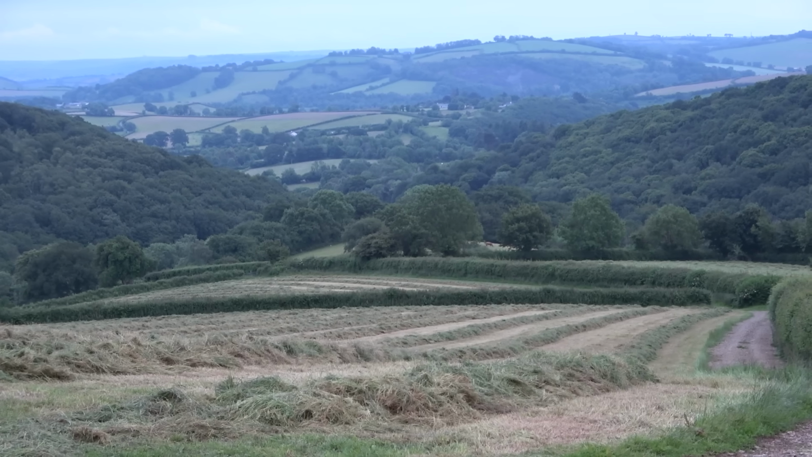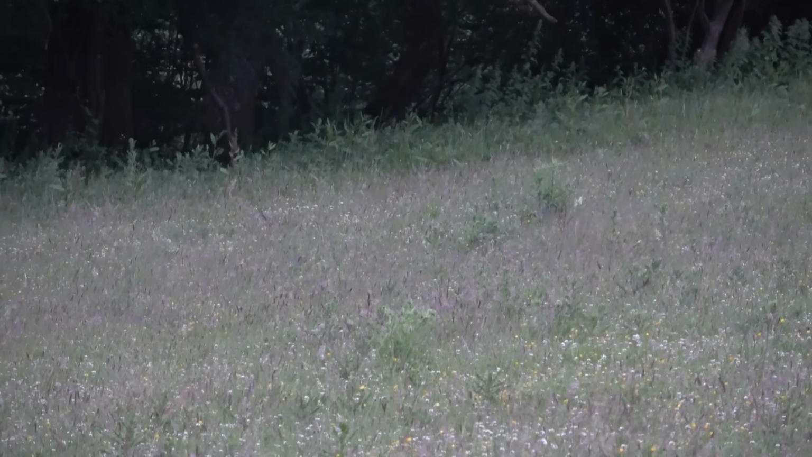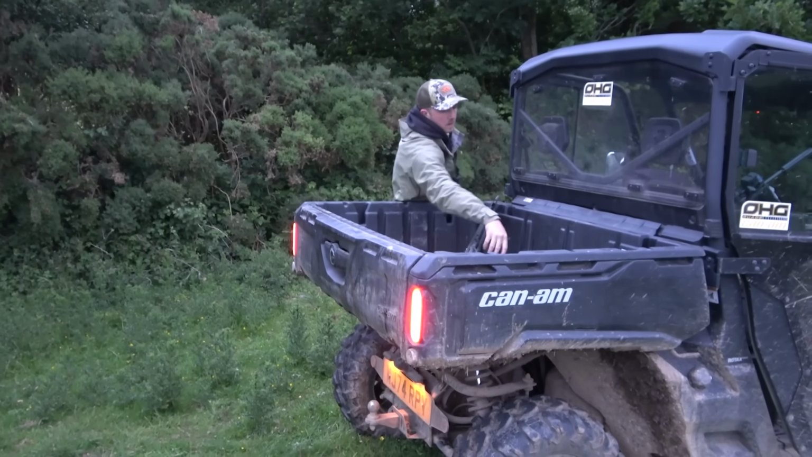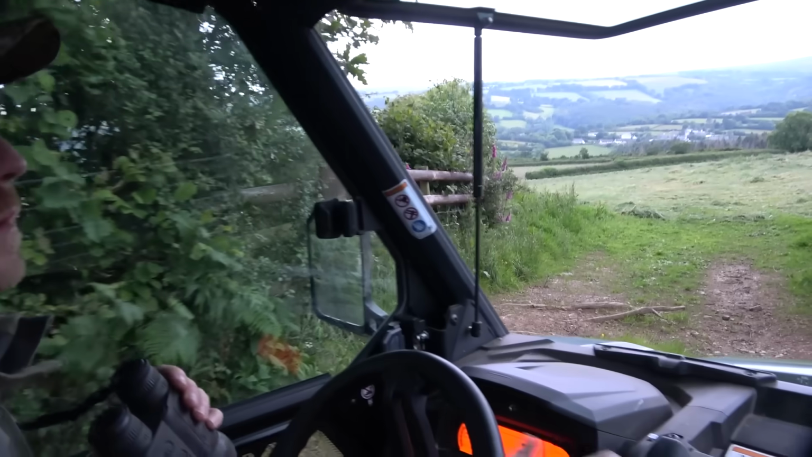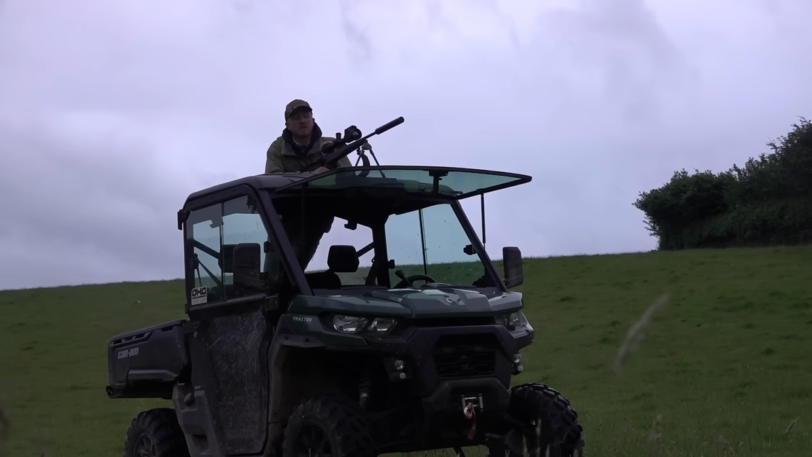He can shoot foxes with his 17 HMR, but better is his 223. The problem is, he only has one Pulsar thermal scope. Problem? Nope, says Tom. Watch this. This evening we've got some fresh cut silage, so we're going to go for some rabbits and also foxes. Starting to see a few cubs around now.